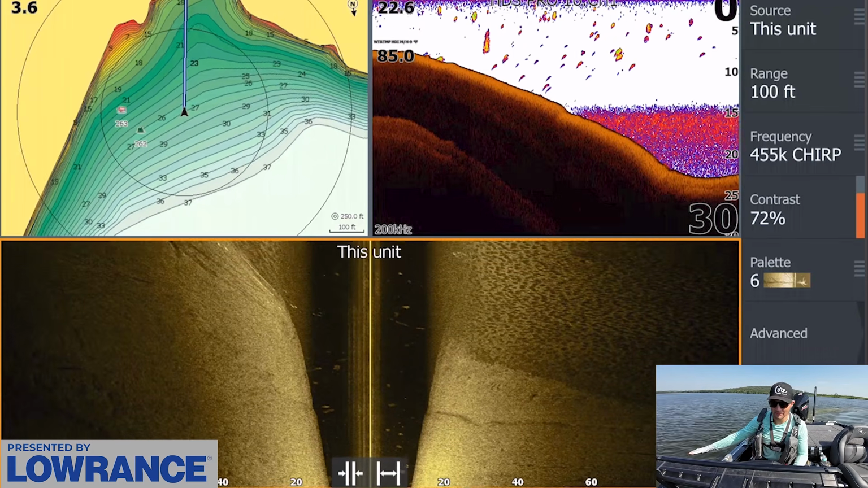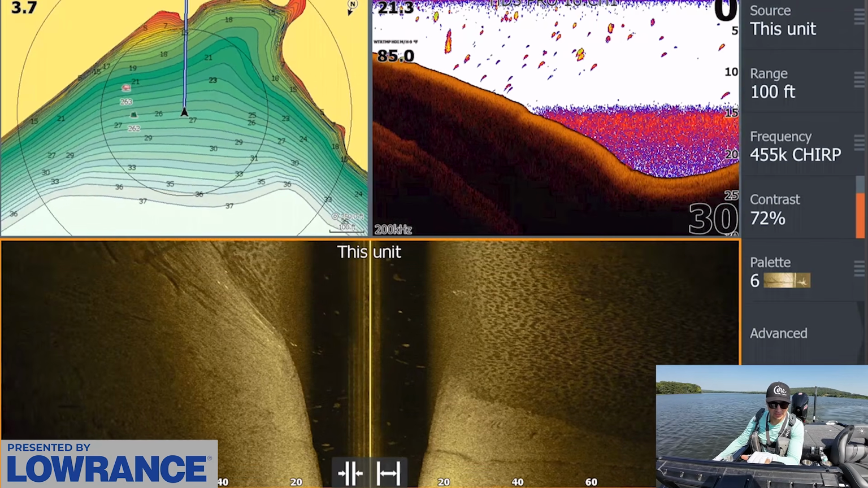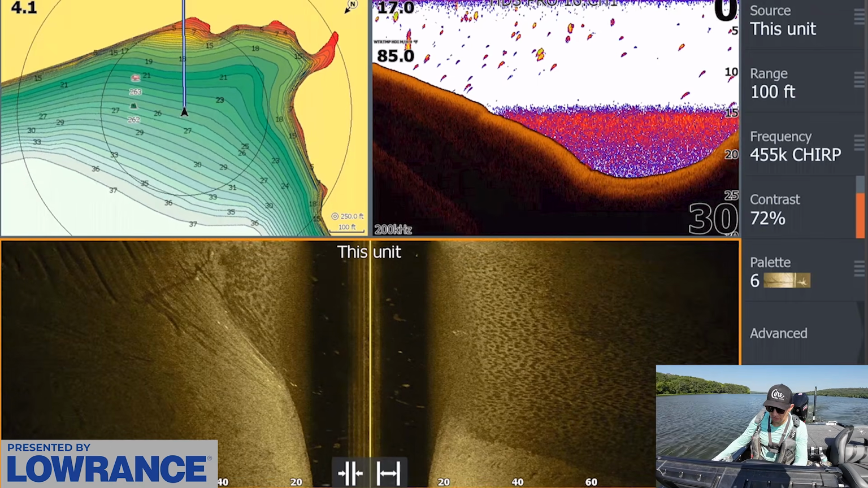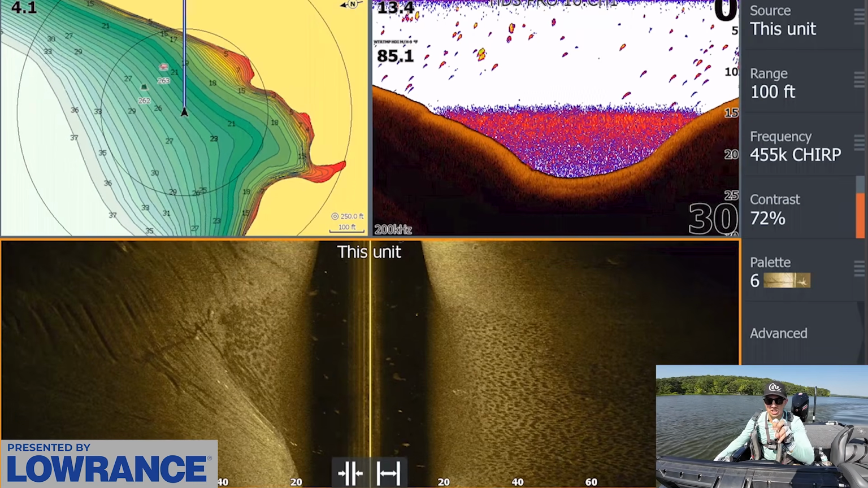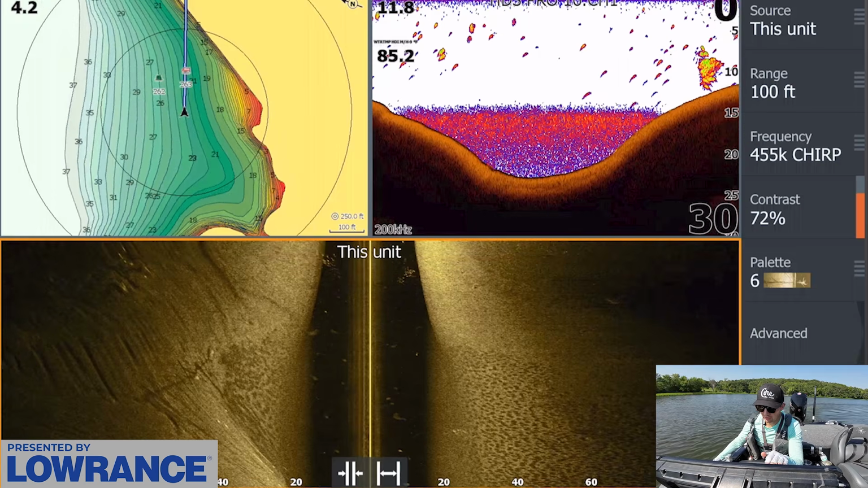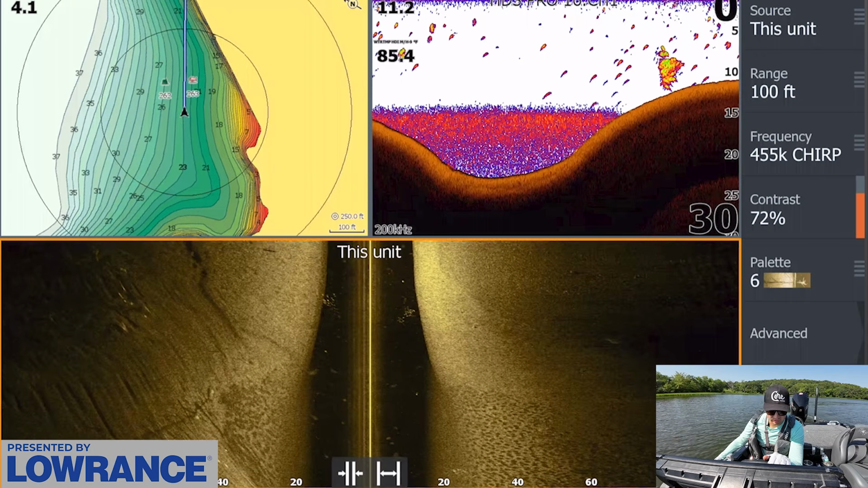The mapping on this lake is basically non-existent because it's such a small lake, but I like the look of this little deal right here. I want to graph around just to get a sense of if there's anything else that might be setting up. Maybe they're using this point because it's one of the few kind of ledge-ish type areas. There's more bait right there. That looks really good. I love how much bait is setting up here. You can see it on the 2D right there.